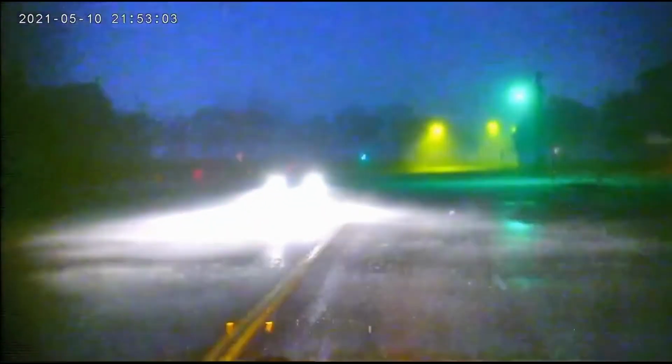Here's the rain. It was raining cats and dogs, and it's really hard to see for me with my eyes. As you can see, it's affecting the camera too. It's just a bad night to be driving, okay? But the funny thing is, with my own eyes, I can't see the raindrops. With this thing, I can see the raindrops hitting the ground. It's really amazing.